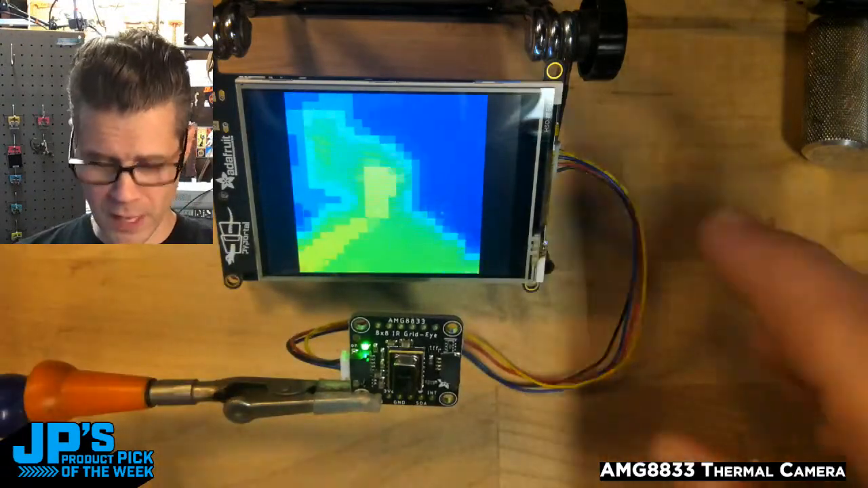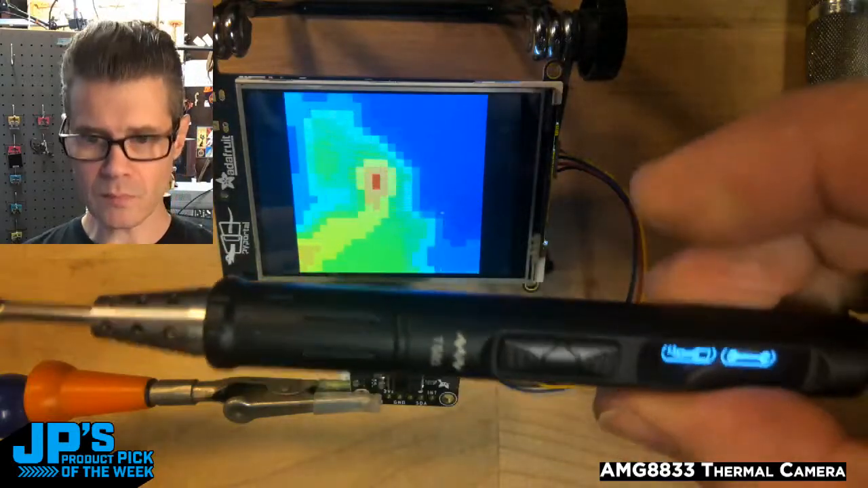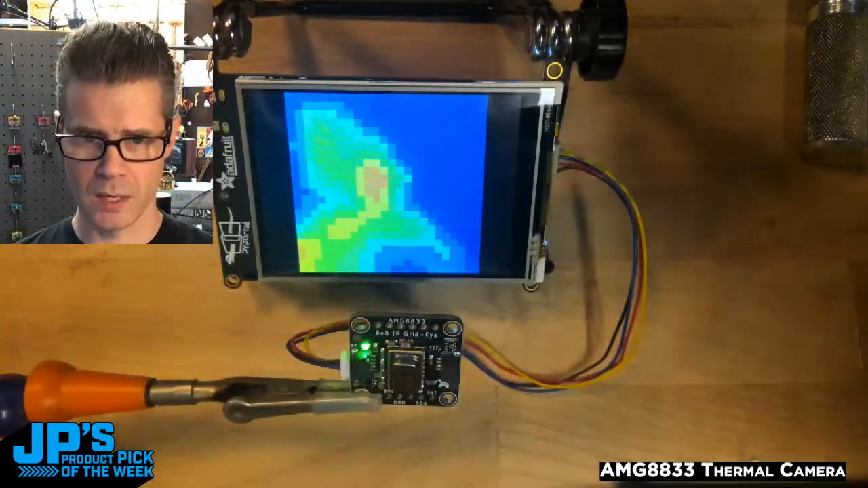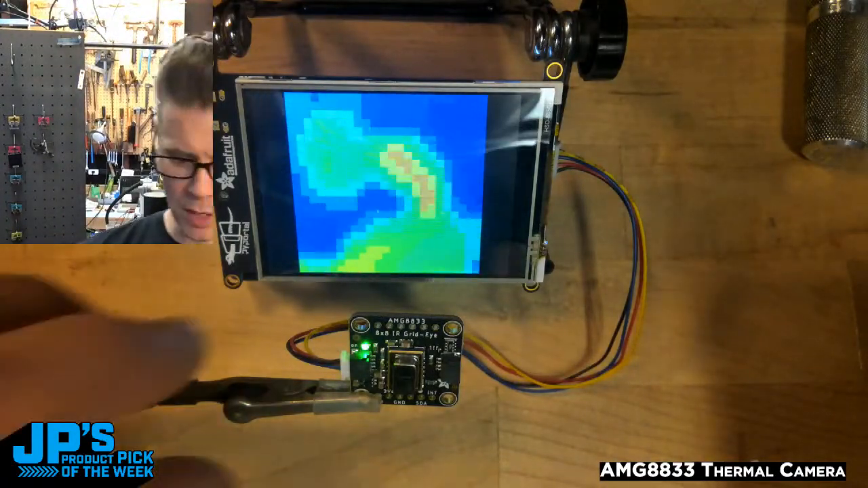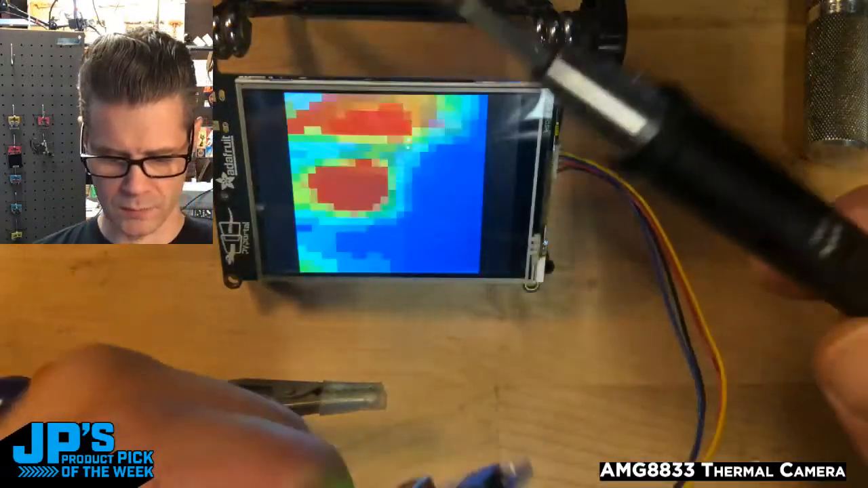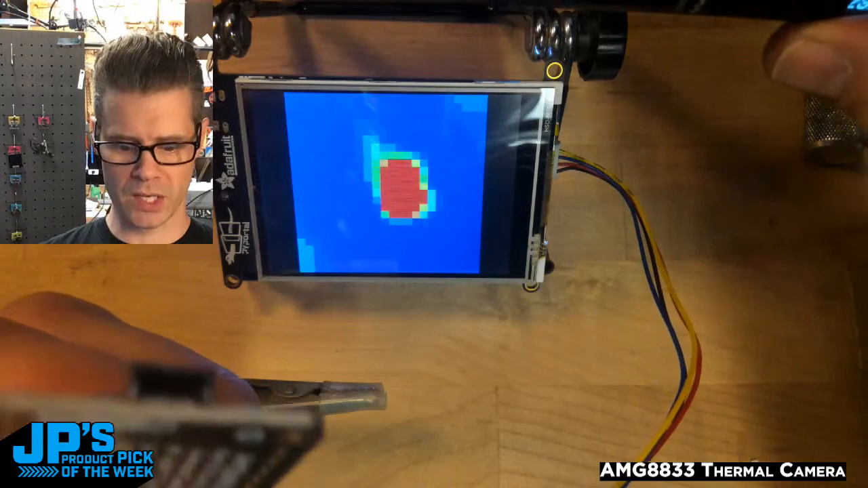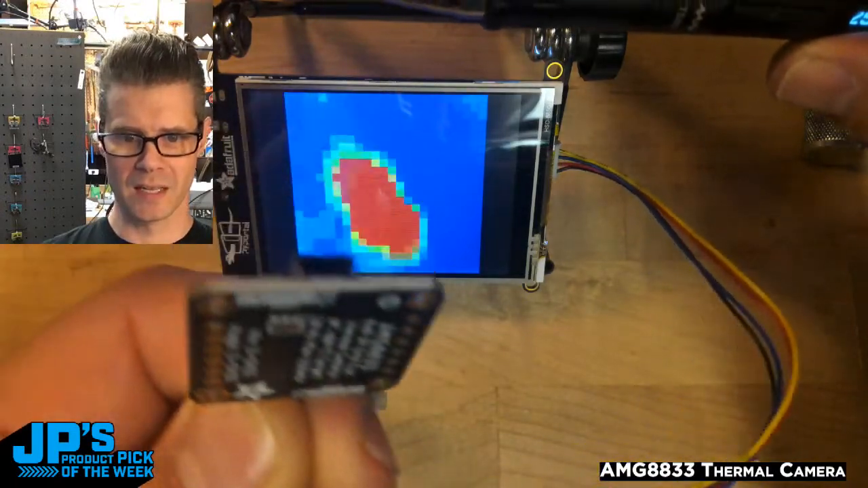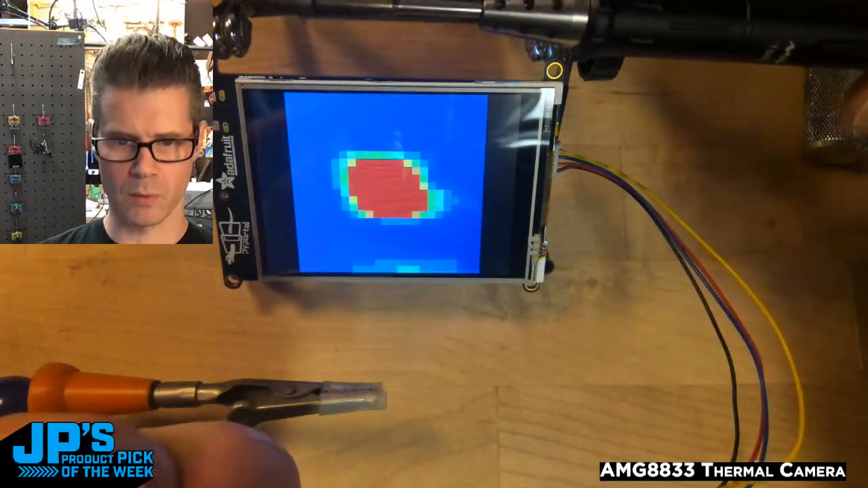But first, before I forget, I'm going to take a soldering iron and turn this on. You'll see it's going to start heating up. And I'll get out of the way here and let the thermal camera... Actually, you know what I'll do? I'm going to take the thermal camera and point it at this iron here, and you can see there's this real nice hot spot of the tip of that iron. Let me point this right side up. That'll make a little more sense.